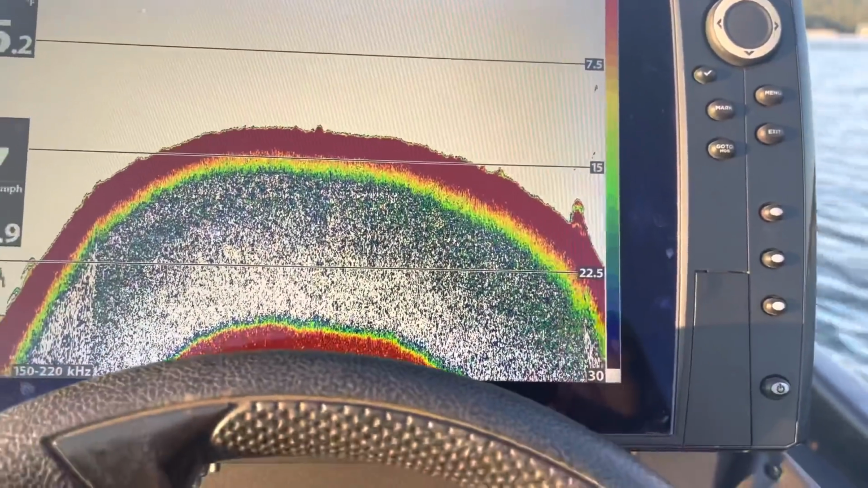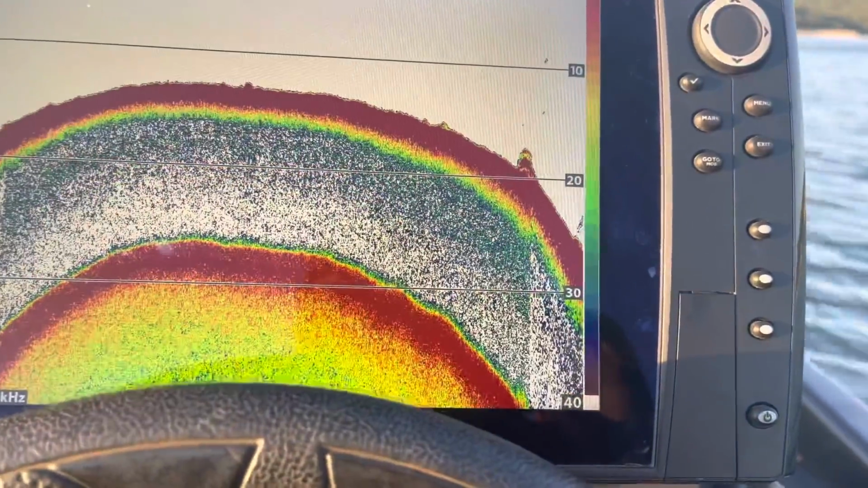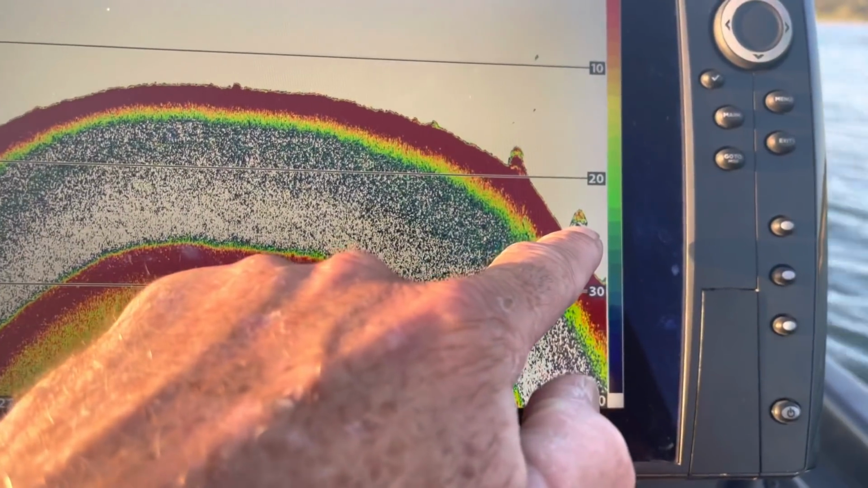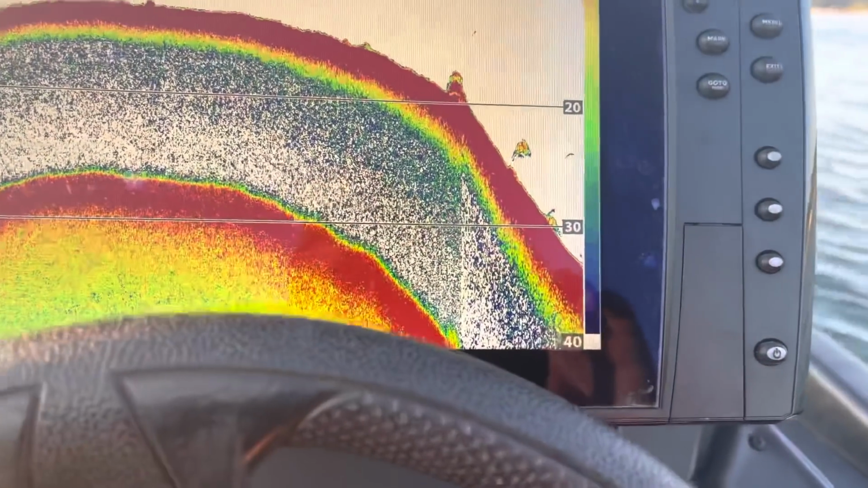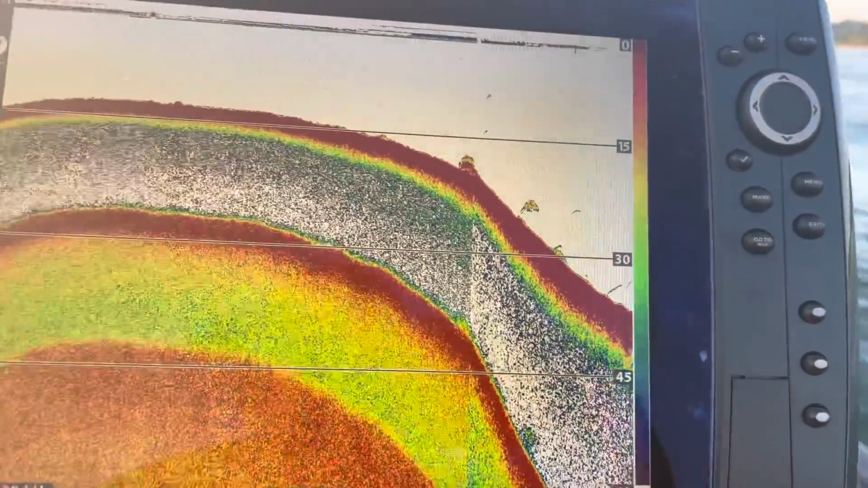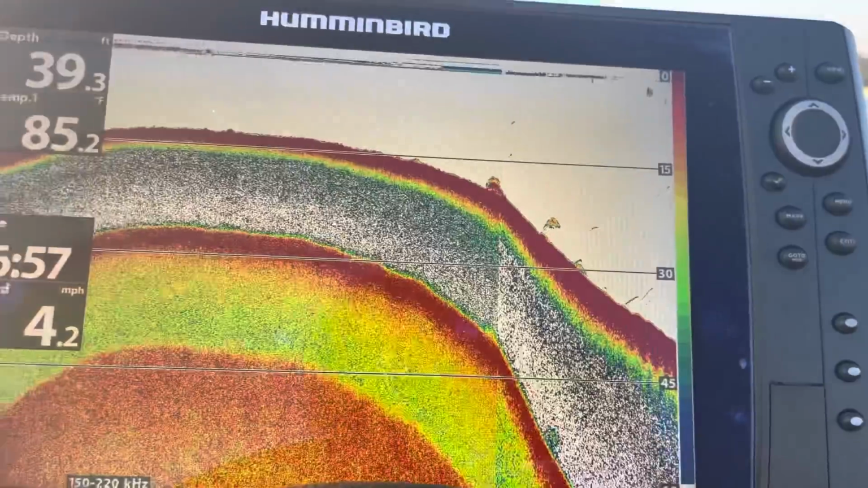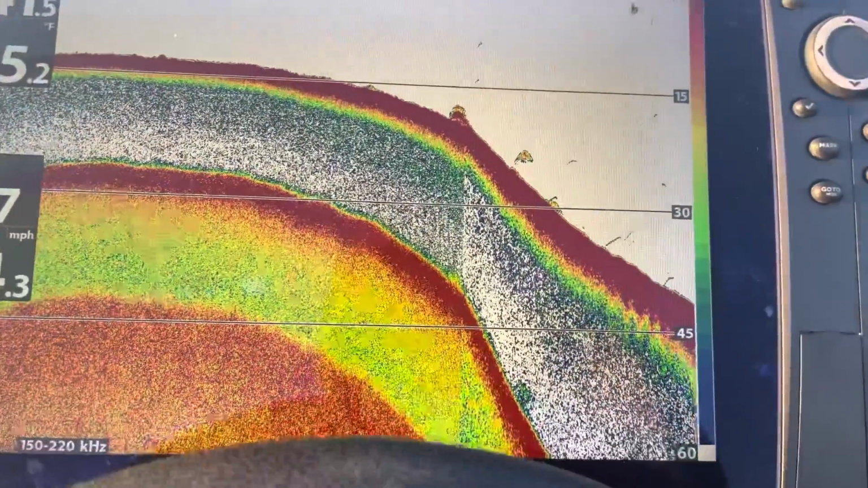Right there, we start to see the first piece of cover. It's probably a big boulder down there, I'm guessing, some type of rock. There we start picking up a little bit. That's either a shad school or a really big fish, like a big catfish. Starting to pick up a few more little blips here and there in the 35 foot zone. Still not much, so I'm on the end of the point. I'm going to go out a little bit deeper on the point and see if we can pick out anything a little bit deeper. Fish may be even deeper out on this point.